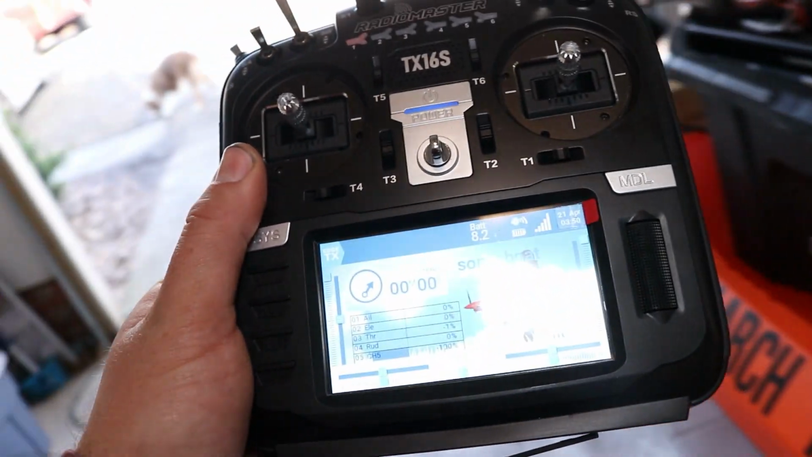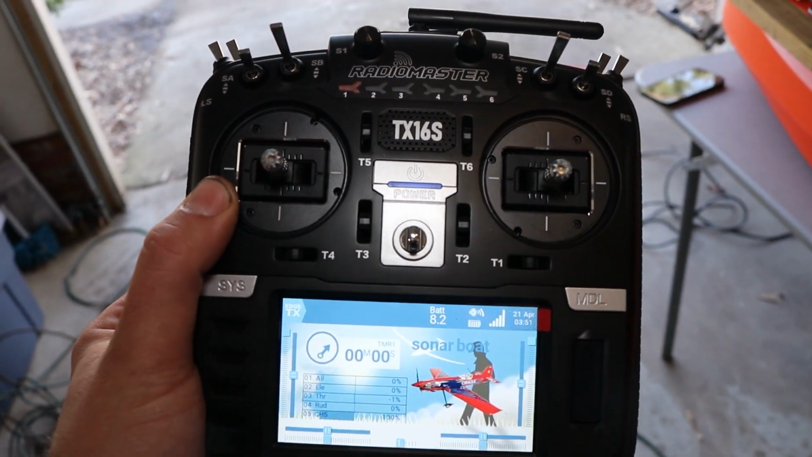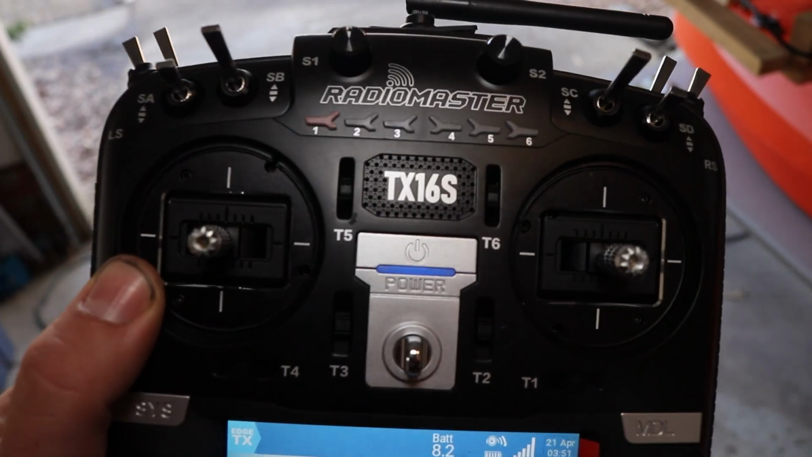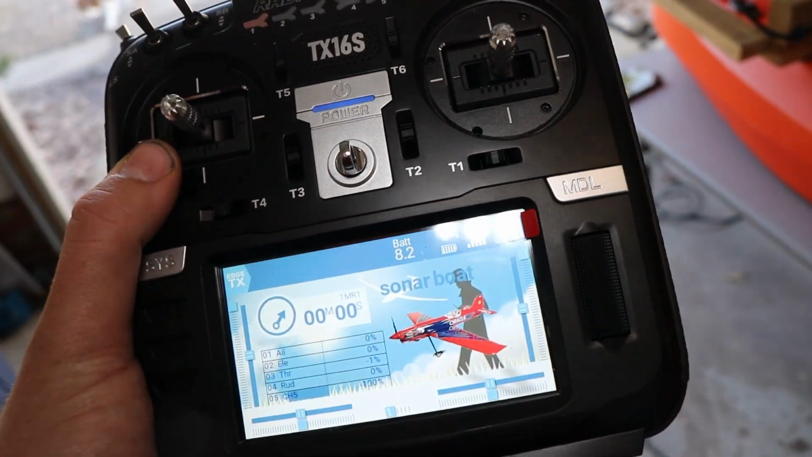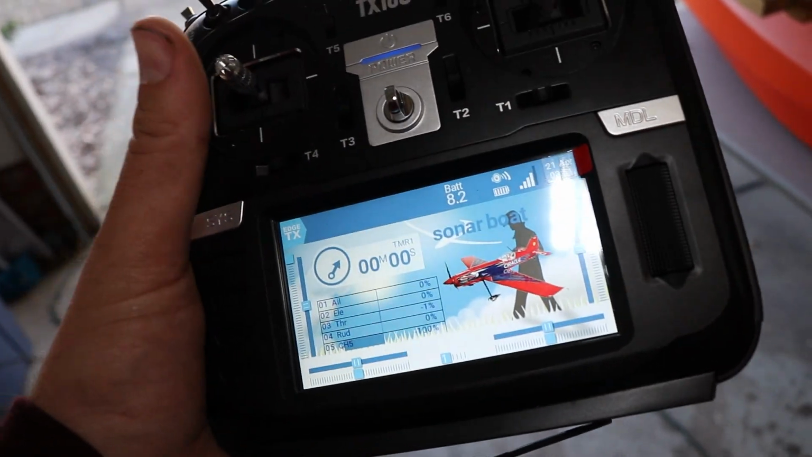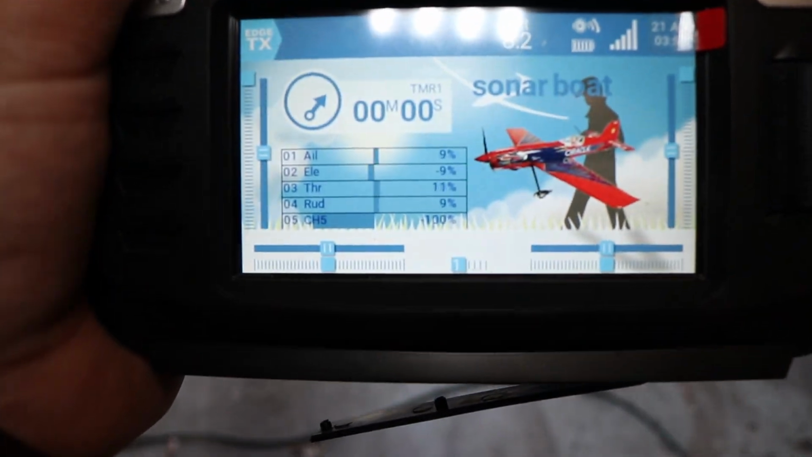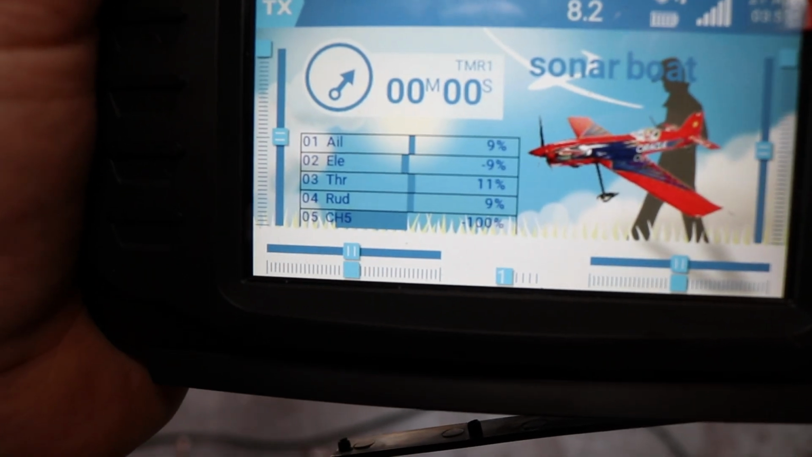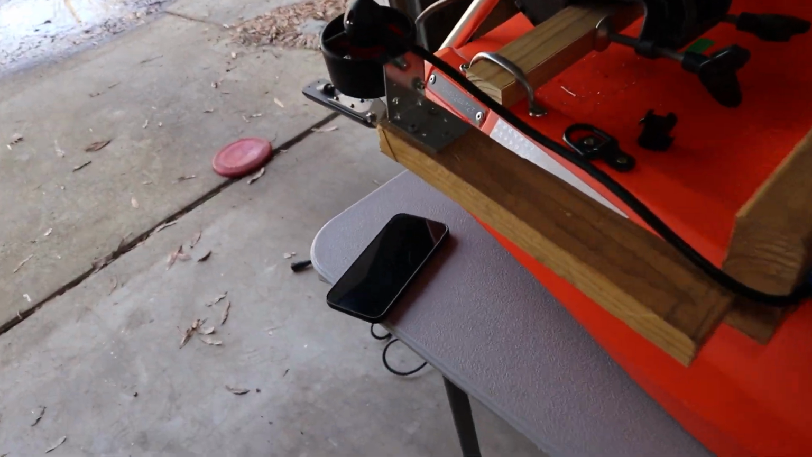Now, I kind of went a little bit overboard with this controller. I went with the TX16S. I just wanted to invest in something nice. This is a little expensive. You don't have to get one this expensive, but this is what worked for me. And I like having the screen. You can actually see the levels of your motors as they're going. And now you can probably hear them going as well.